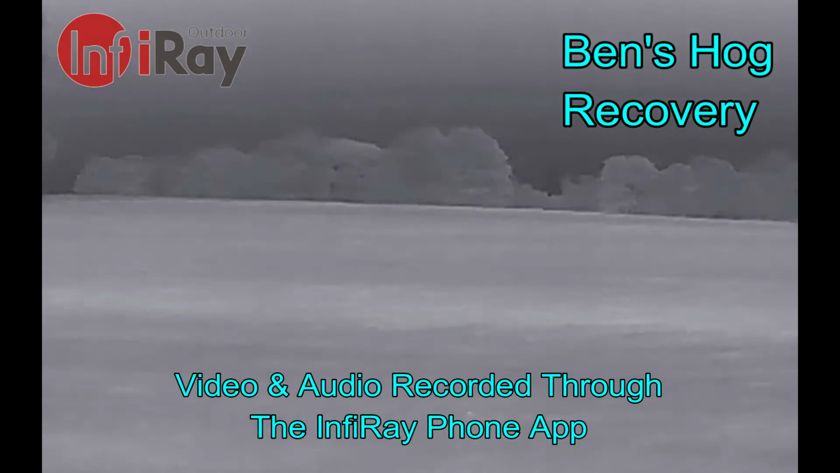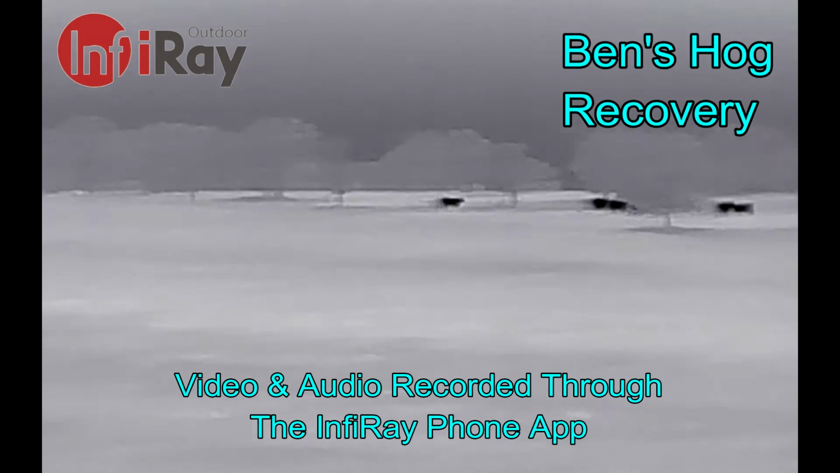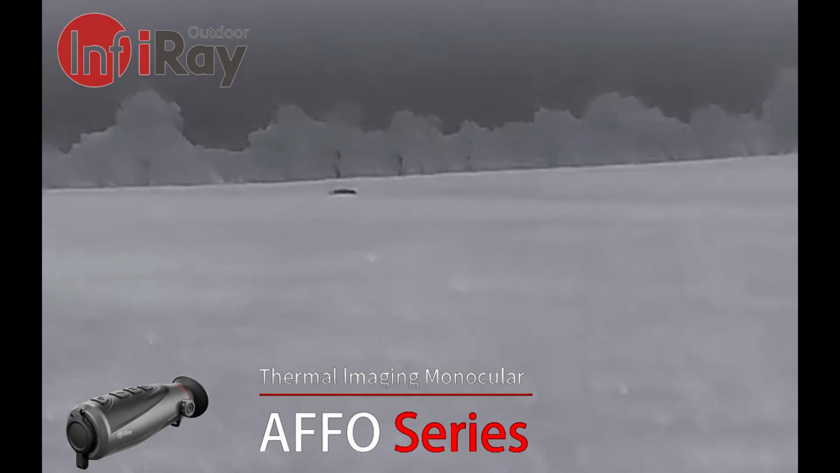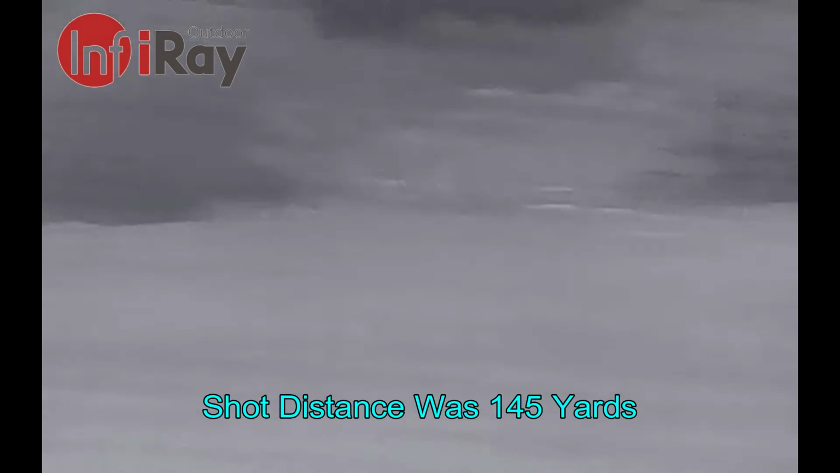Alright, this ought to be a pretty easy recovery. Shot a pig out in this open field using the AL19 InfiRay scope. I got the hot spot on the ground there, clearly apparent. I'm probably 100 yards away from it, so